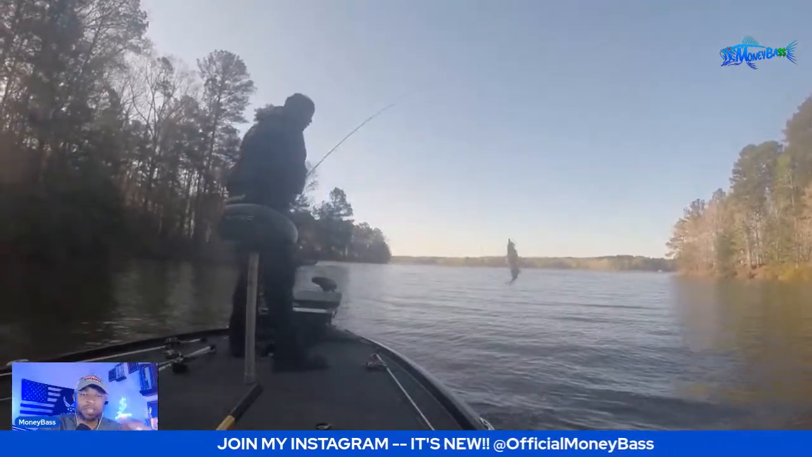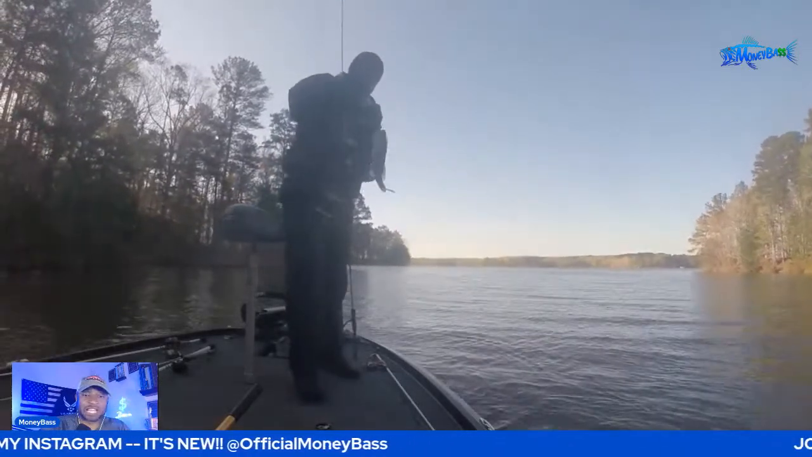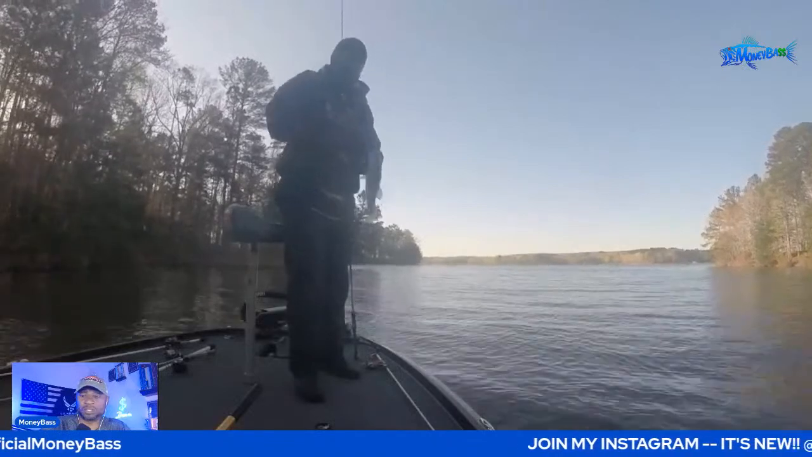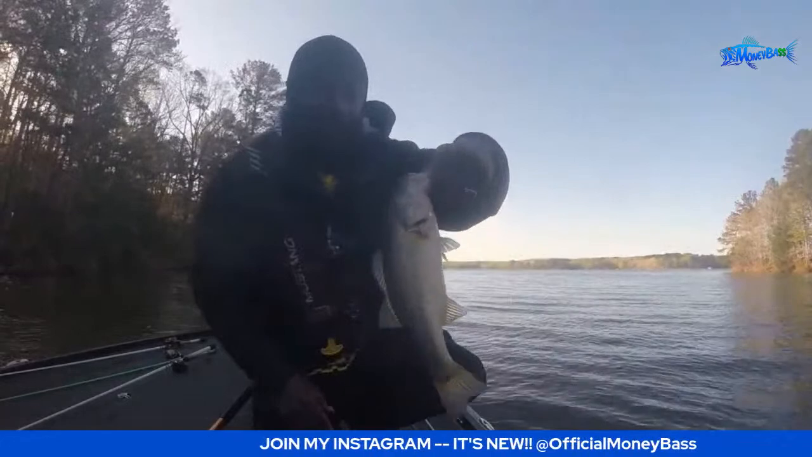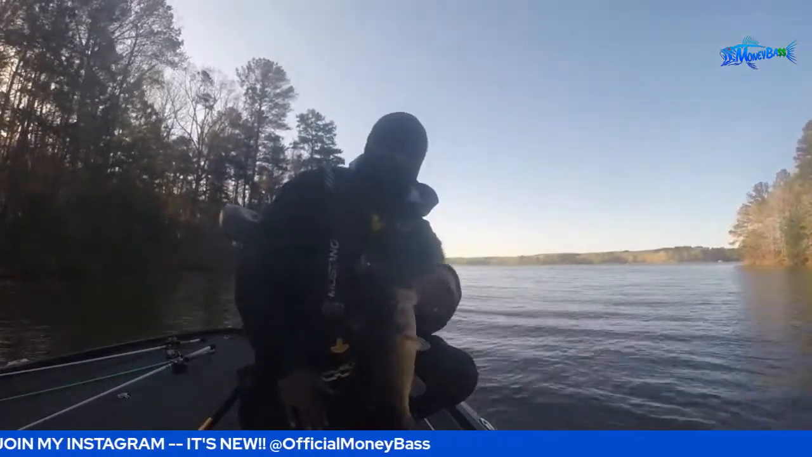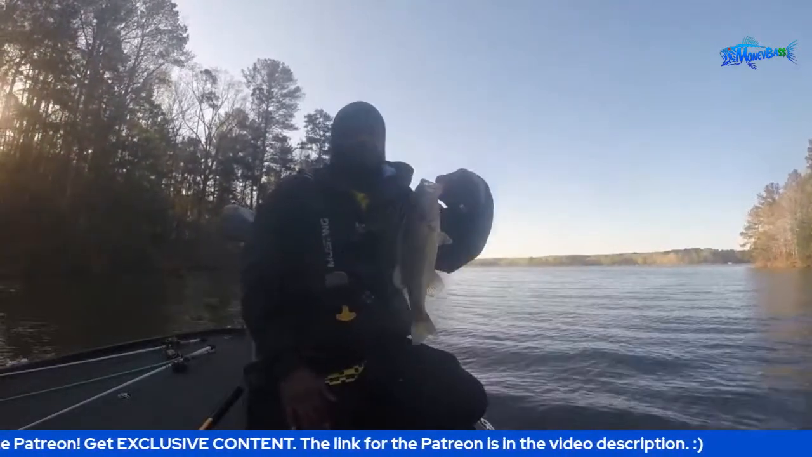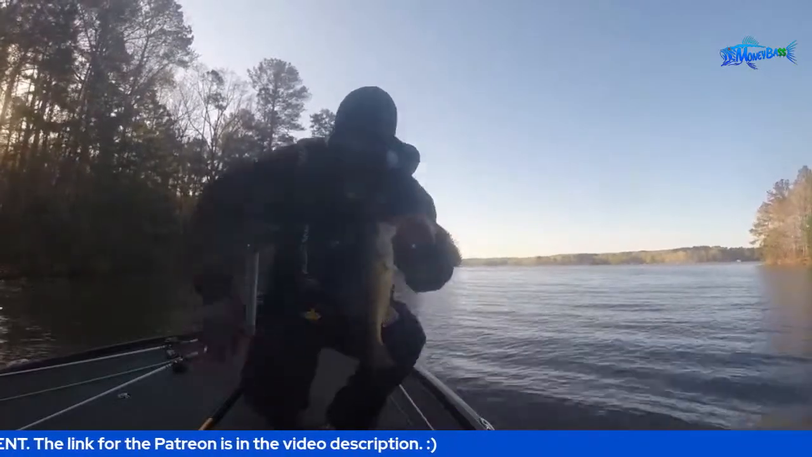All right, so this fish right here, I was able to actually see that one on the live system. I'm fishing kind of shallow, but I saw that fish, just pitched over to it, and it came over and took that bait. All right, there we go. Got to be 14 inches on this lake. This is going to be a tough one, guys. That is definitely not a keeper. 14 inches. Let's put in some work today.